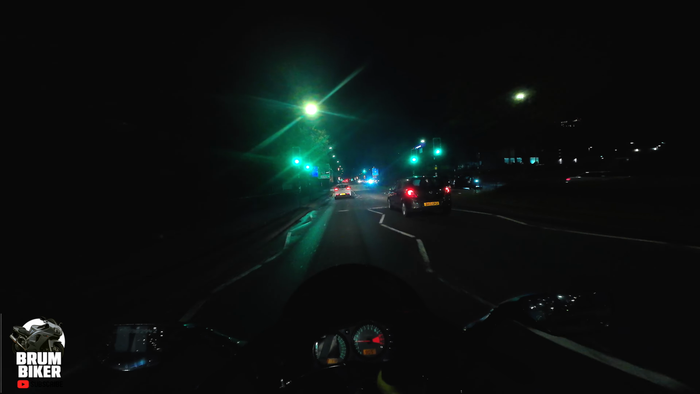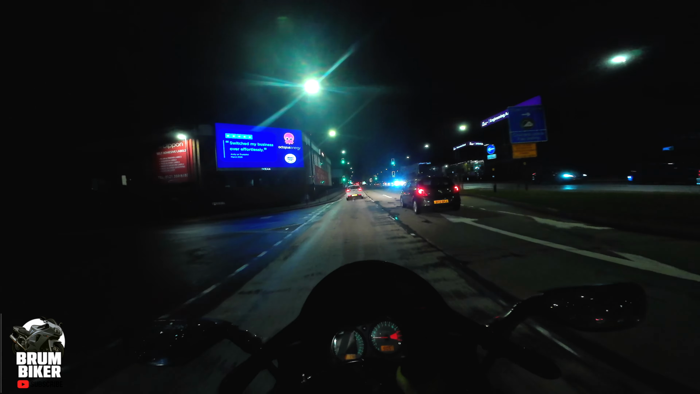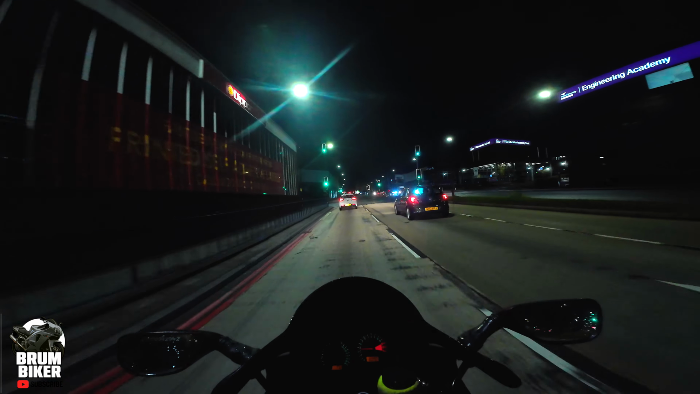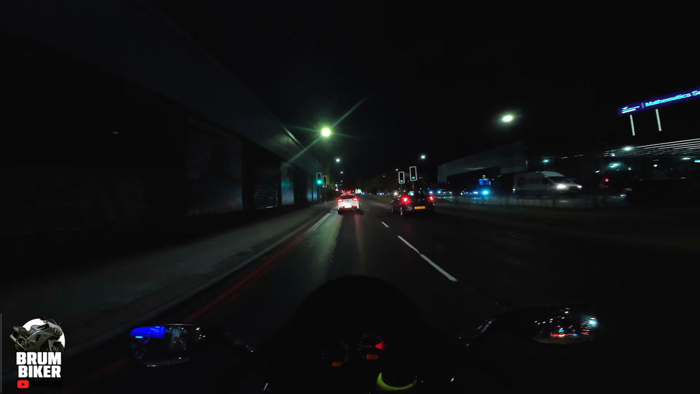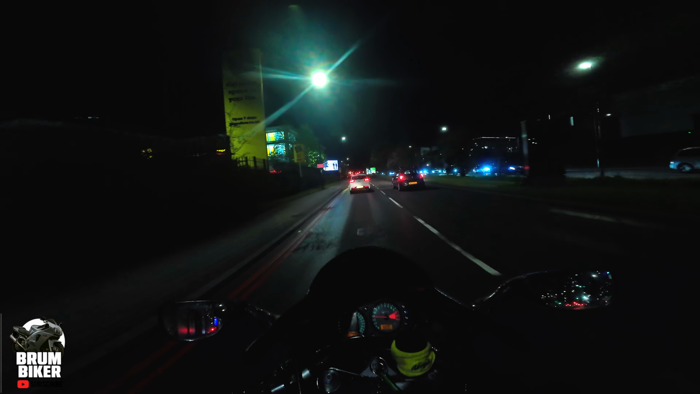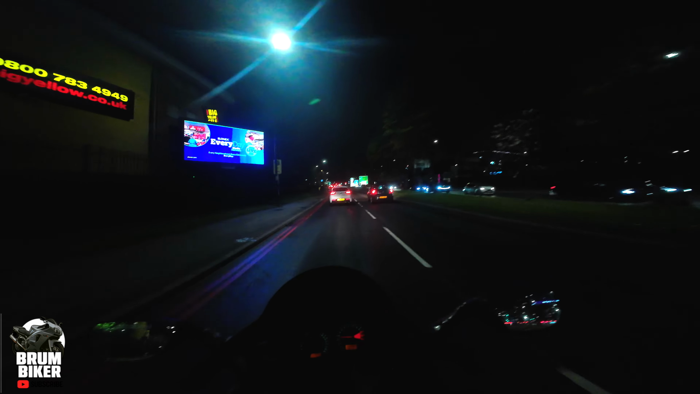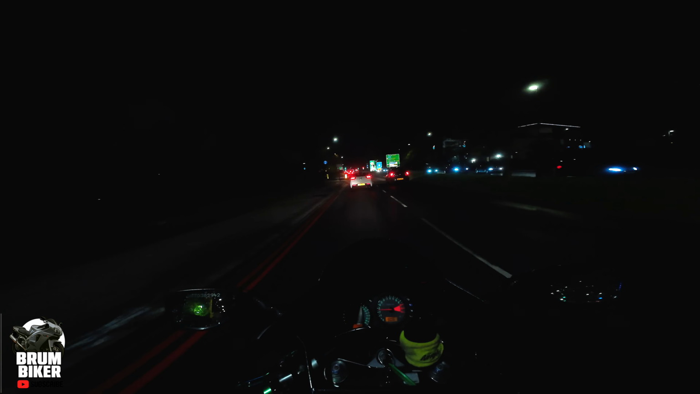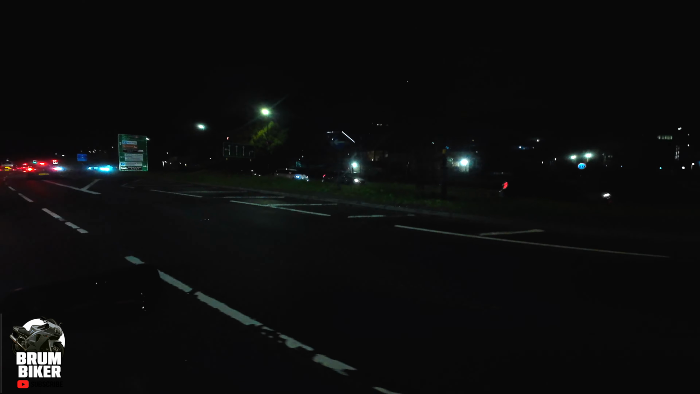But yeah, and sometimes, depending on your helmet, your vision can be a bit mad as well. Right now, I need to change my helmet, man. Every now and again, when I stop, my helmet keeps steaming up and all kinds of craziness. It's an issue, especially at night. But apart from that, I don't think it's too bad.